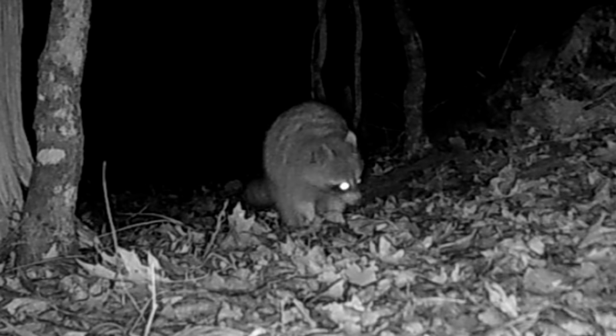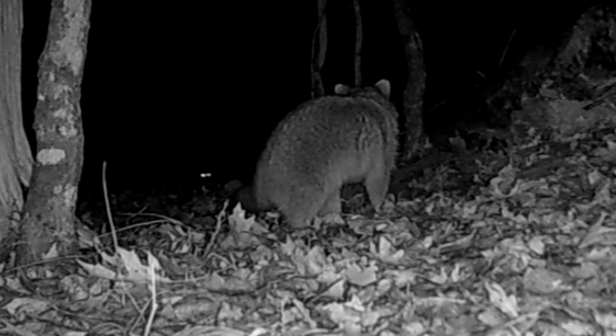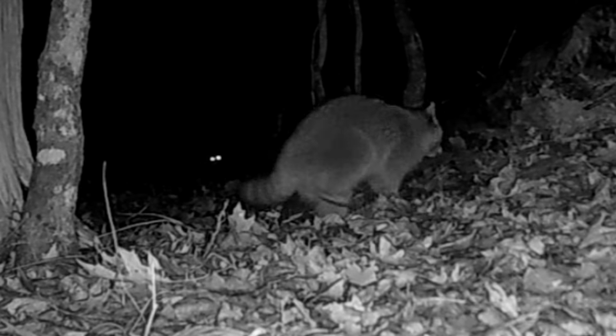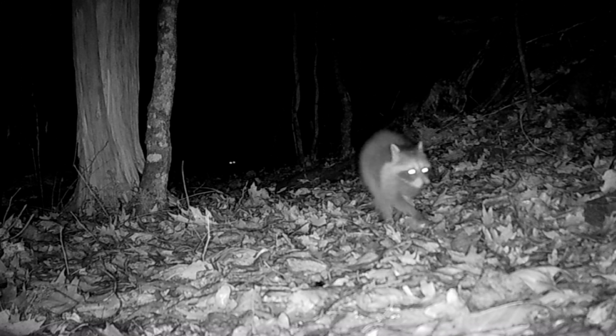And up on the ridge, coons seem to be running in big gangs this week. I guess they're going to make sure they watch out for each other. One's taking the point, the rest of them coming through.